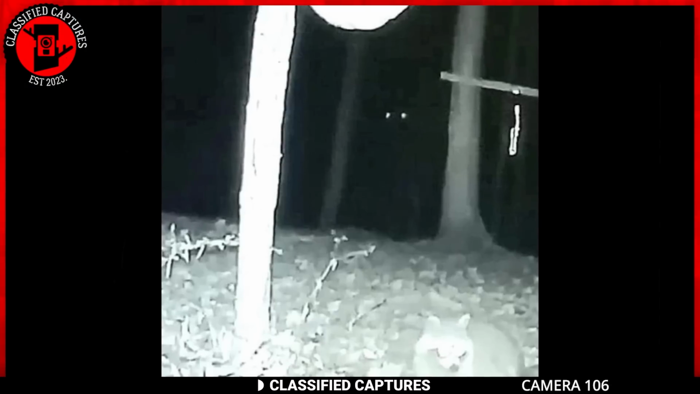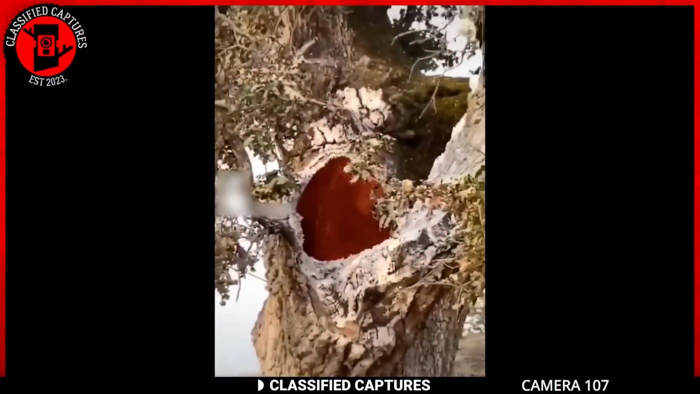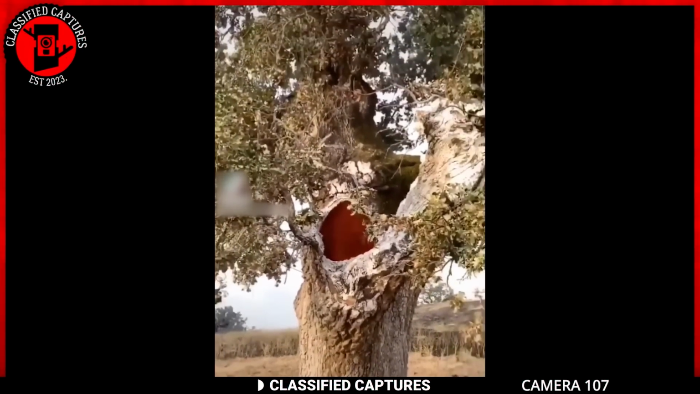Nestled by a tree, a pair of glowing eyes pierce through the darkness. What creature could possess eyes so luminous? Some are quick to suggest a wild animal like a coyote, but there's a catch. This thing seems much larger than your typical four-legged critter. Could this be something like the mythical rake or a skinwalker lurking in the shadows? These creatures are known to have glowing eyes, and they fit the description. Hold on to your hats because the weirdness doesn't stop there.